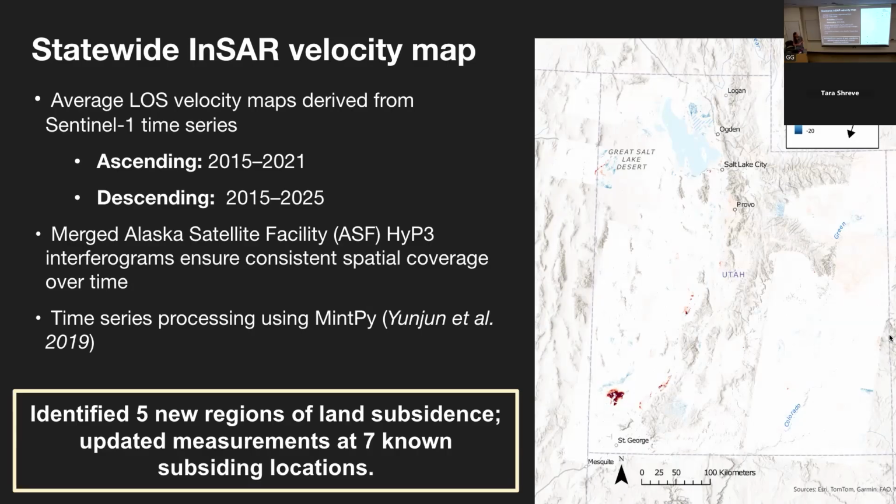In order to do this, we're looking at data from the past decade from Sentinel-1 again. So this has systematic acquisitions every 12 days. And we're using products from the Alaska Satellite Facility Service called HyP3. So they process the interferograms on their cloud servers, and the end users are able to have those interferograms to perform post-processing and create time series of displacement. So you have measurements of displacement every 12 days.